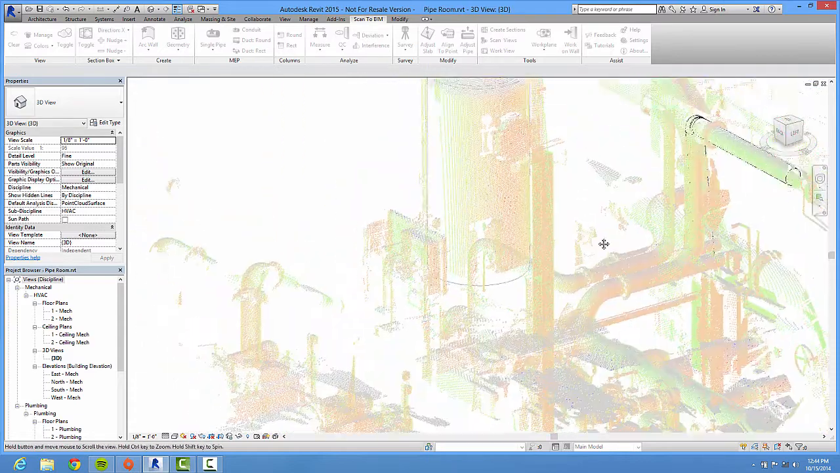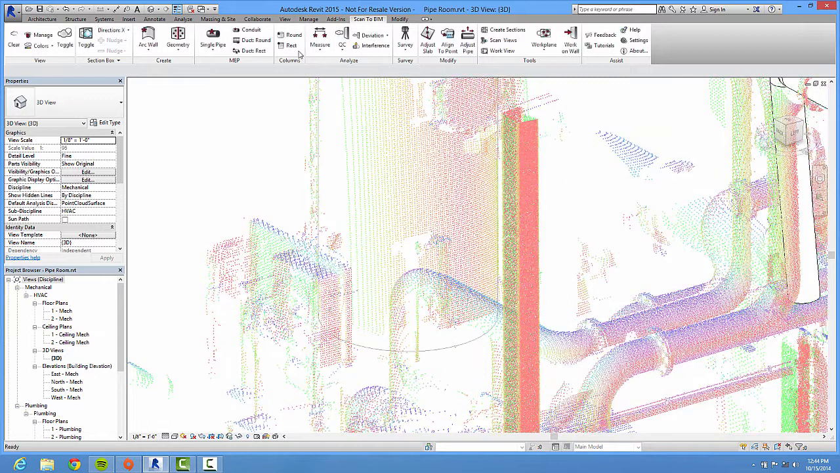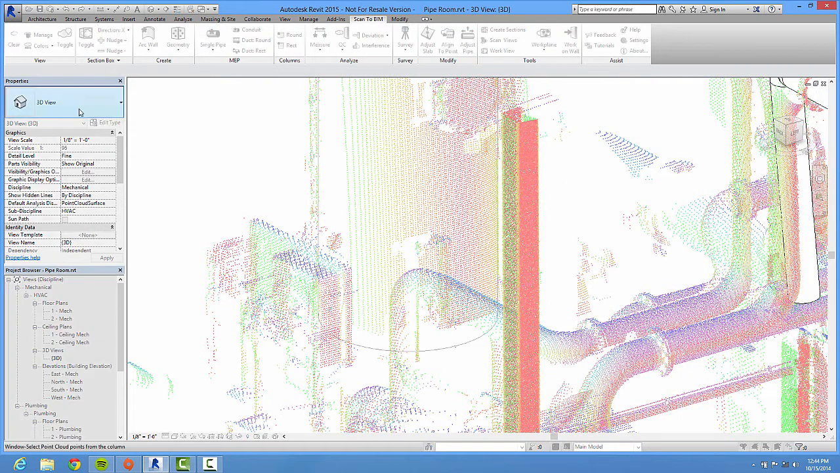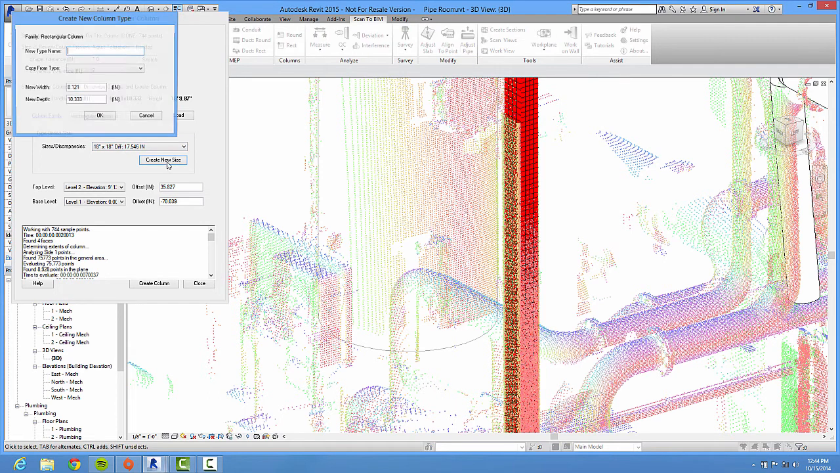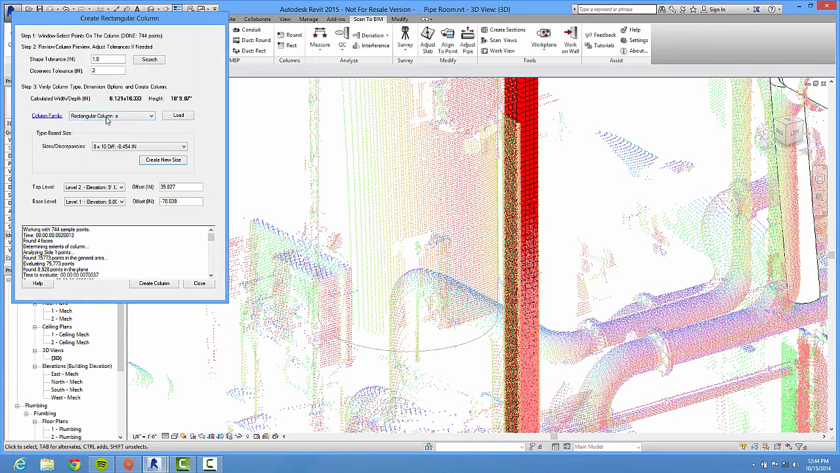Now, another nice tool that I like is we also can go ahead and create columns right off of here. And the thing that I like about this is it will tell me the size that it finds, and if I don't have the size, I can actually create the size that I want. I'll just say 8 by 10 here. I can actually create the size that I want without having to go back out of my tool and create it.